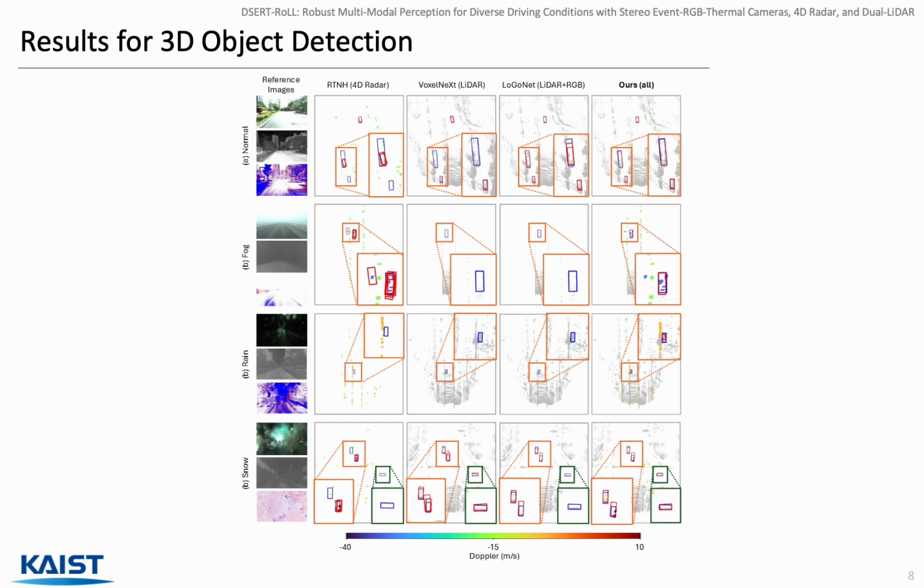To summarize, DSERT-RoLL is the first unified, fully annotated multimodal driving dataset combining Event-RGB-Thermal, 4D radar, and Dual-LiDAR, together with a strong fusion baseline. We hope it will serve as a foundation for future research on robust autonomous perception.